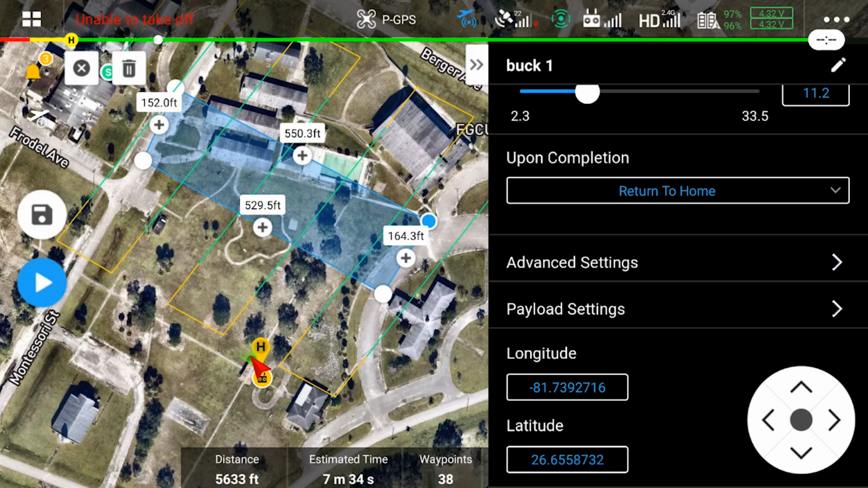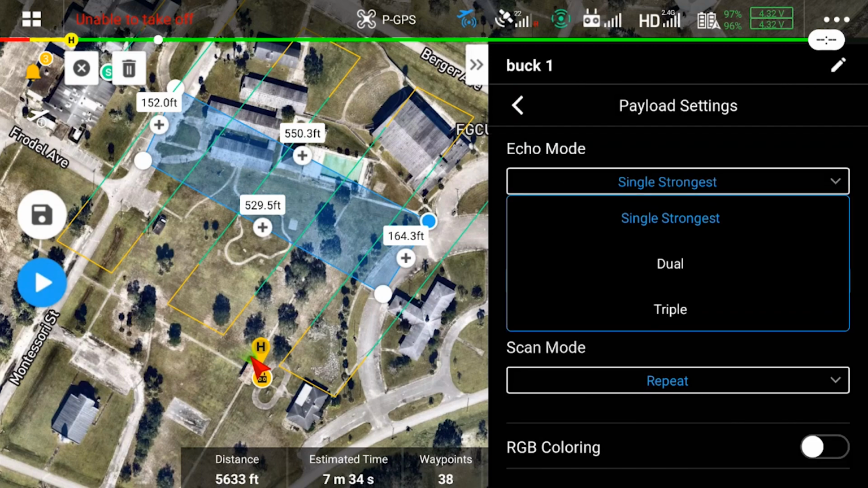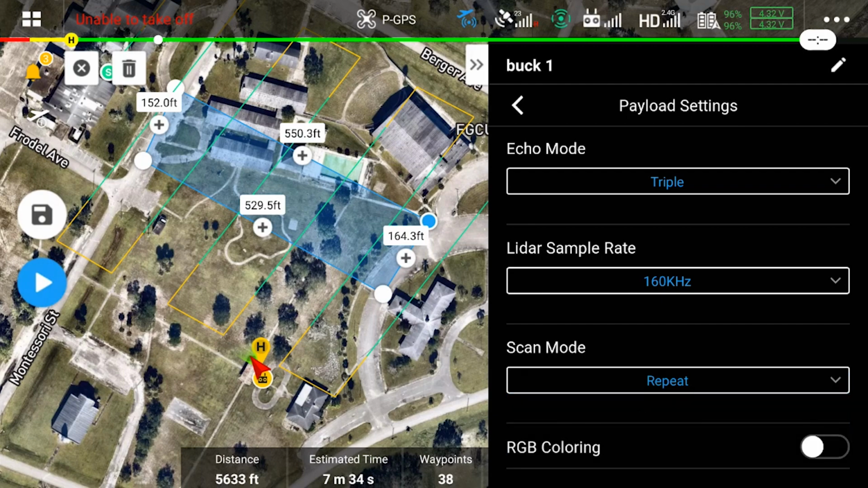Now let's go ahead and go back to our payload settings. We're going to go ahead and look at the echo mode here. That is set to triple. That'll give us triple redundancies on that. And LiDAR sample rate is 160 kilohertz. And scan mode is set to repeat. All right, so let's leave that.